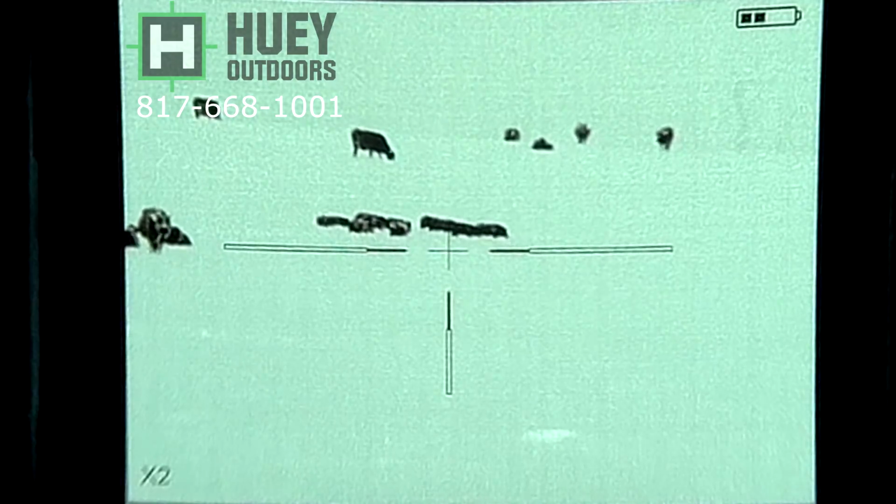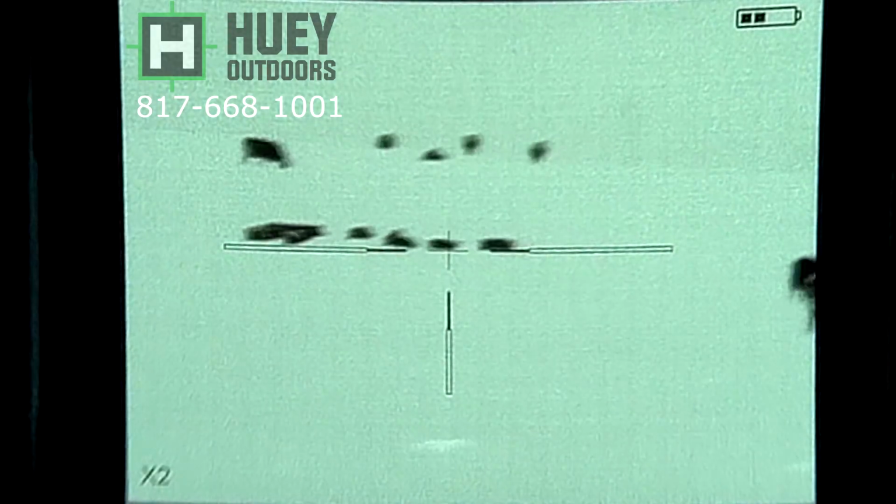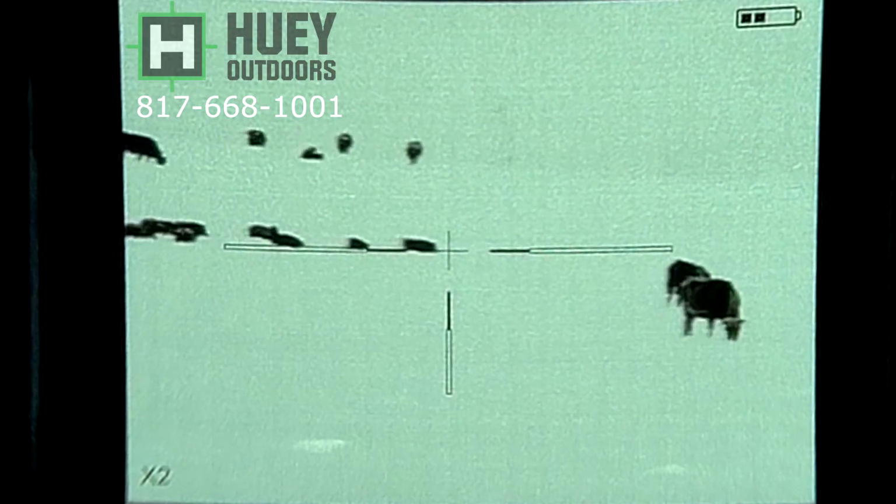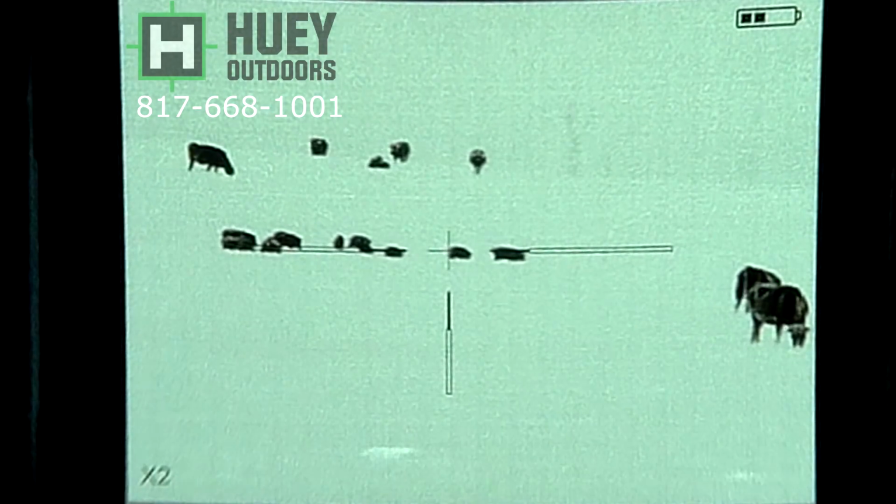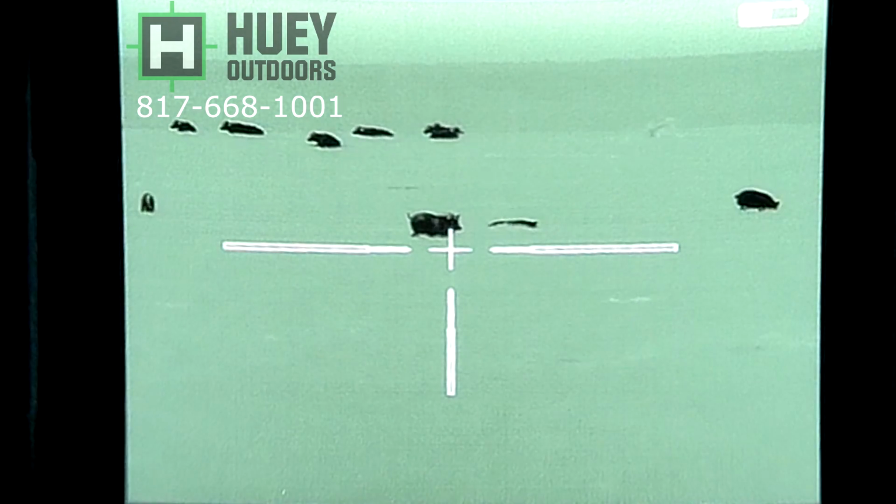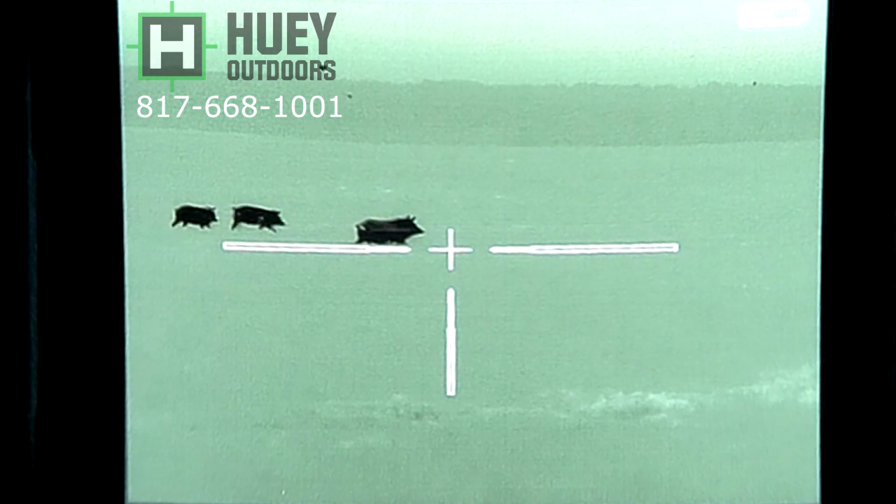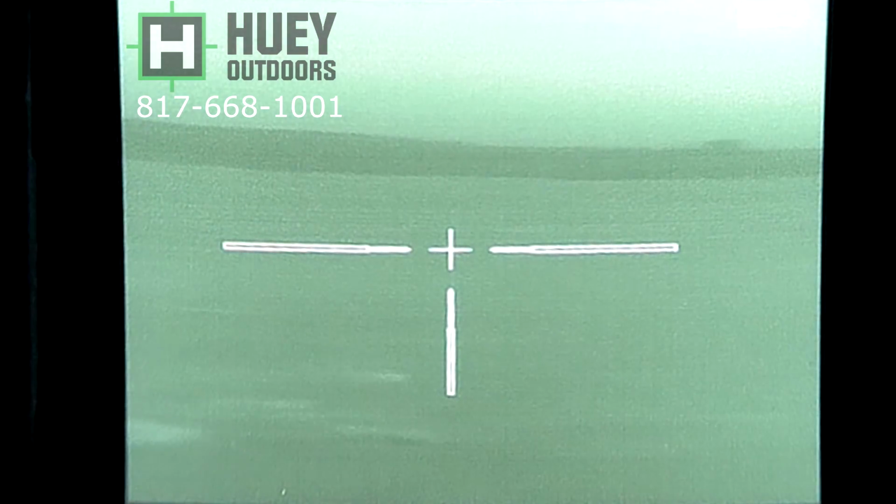So they start feeding, and they've calmed down. The wind really helped to suppress shots. All right, we're going to fast forward 15 minutes here. And here they start coming, looking for mama, coming up the hill. Now what happens here, man, it just doesn't work out right.